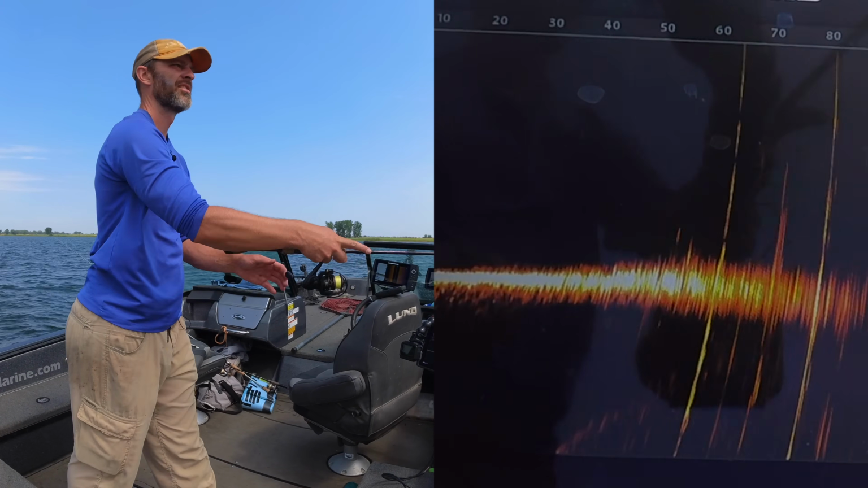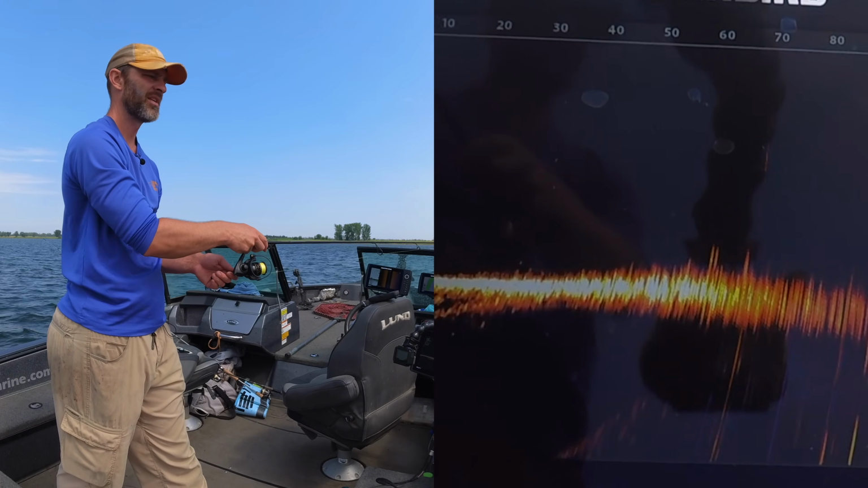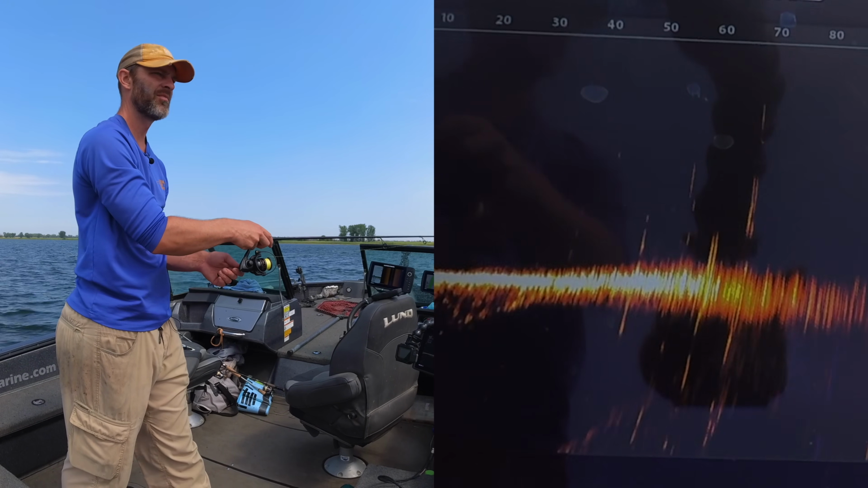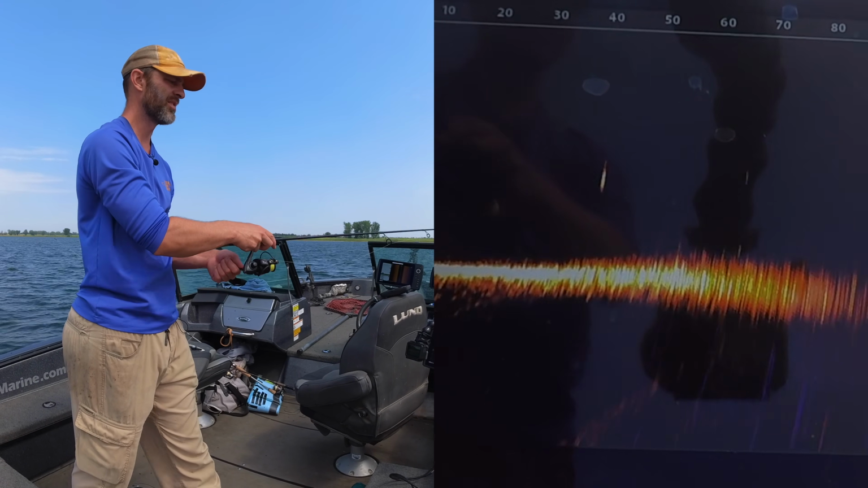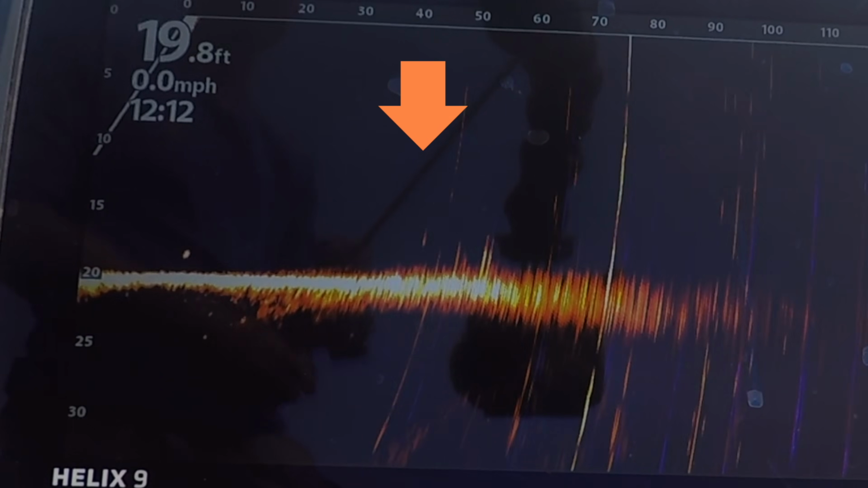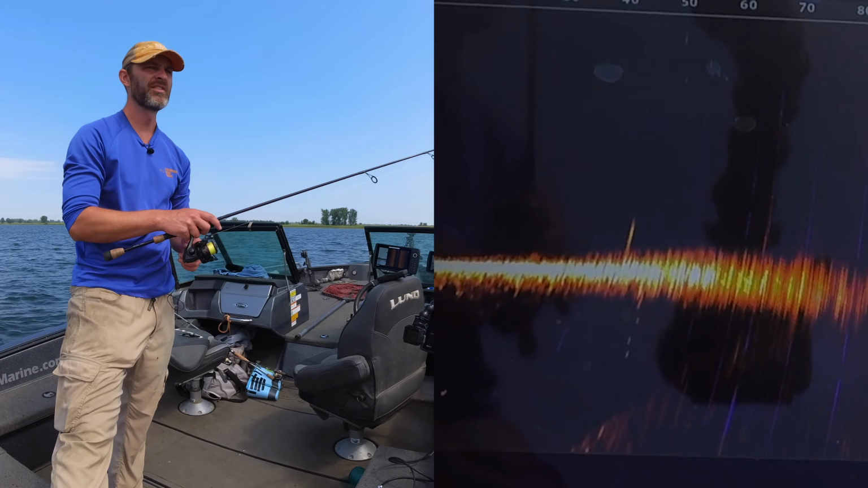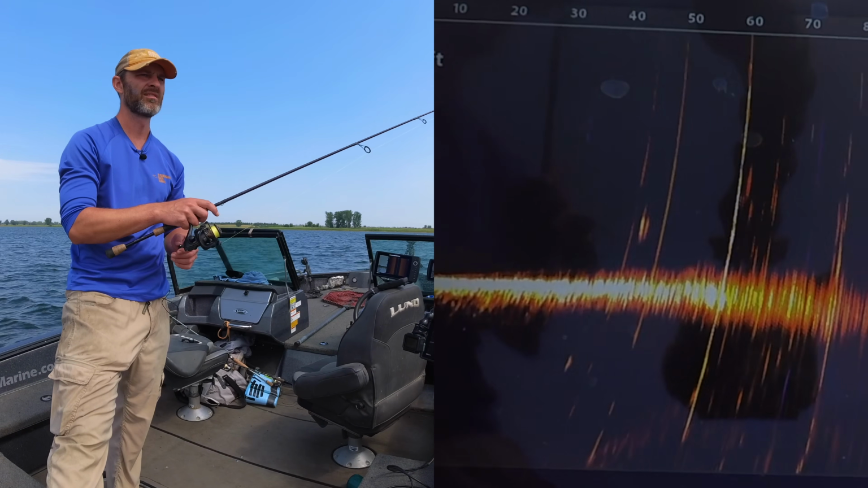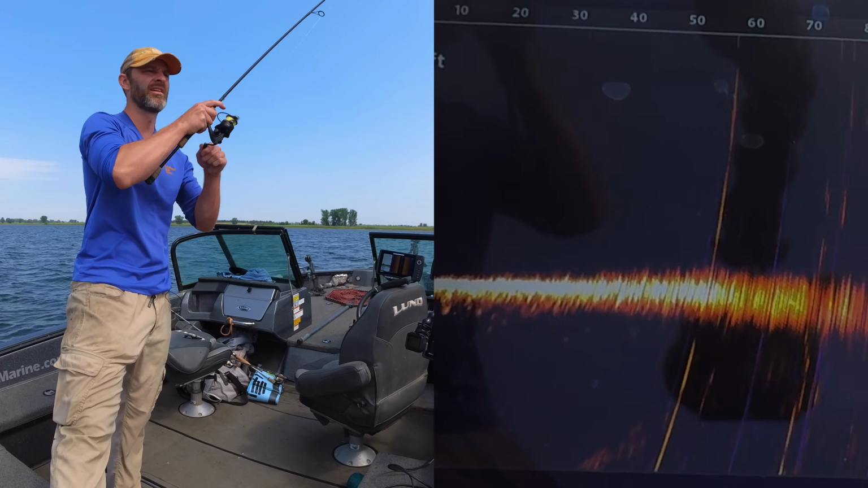And I wonder how much they don't really like being pinged by this sonar. If that's why they're moving, or if it's because they're being caught, or if it's just because that's what they do. They're chasing bait fish. I don't know. They're interested every single time the thing drops. They don't always bite it. Till now.